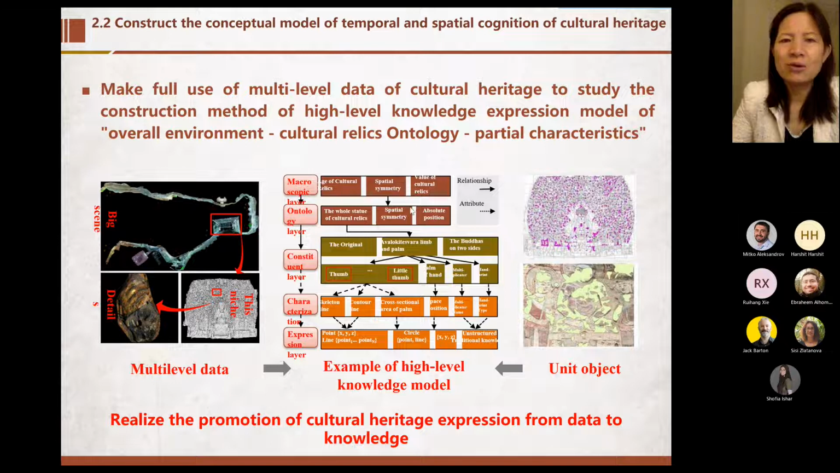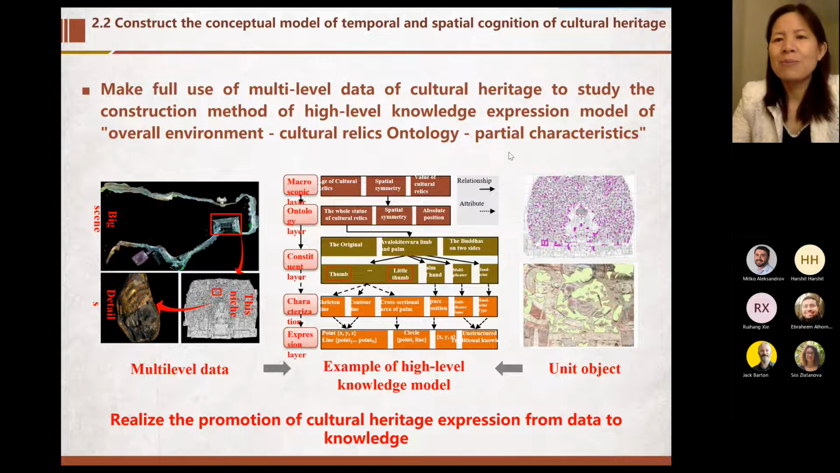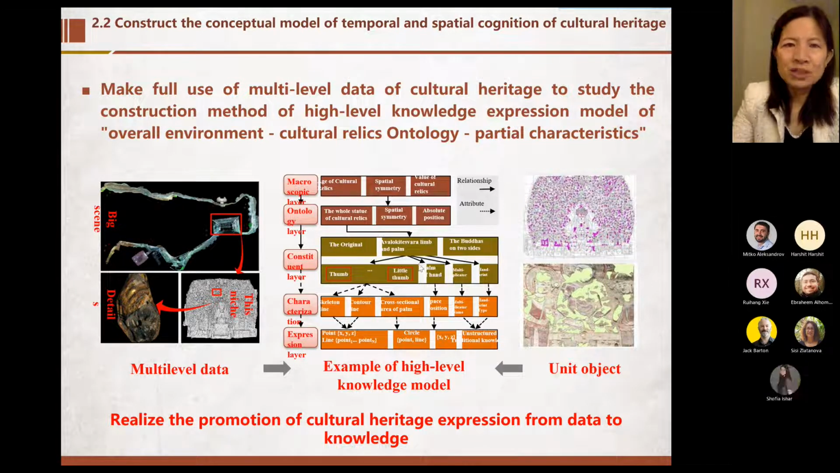Then the cultural relics ontology, maybe we know how many hands there are and some details, and some partial characteristics. For example, the hands' details. And this is the multi-level data. Maybe this is just an example of a higher level knowledge model. And then it's a unit object. And with this conceptual model, we can realize the promotion of cultural heritage expression from data to knowledge.